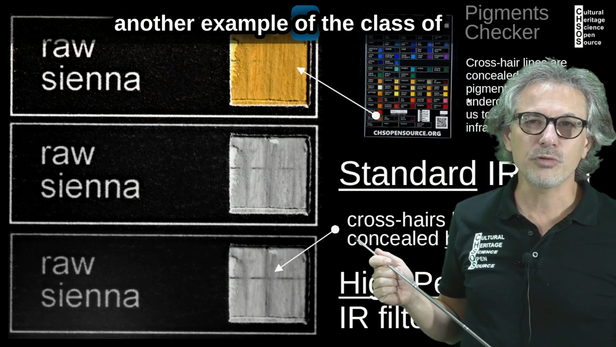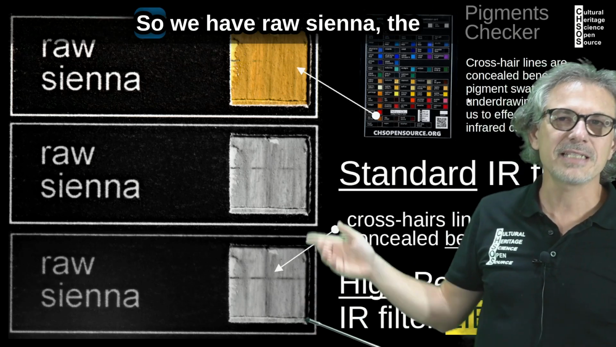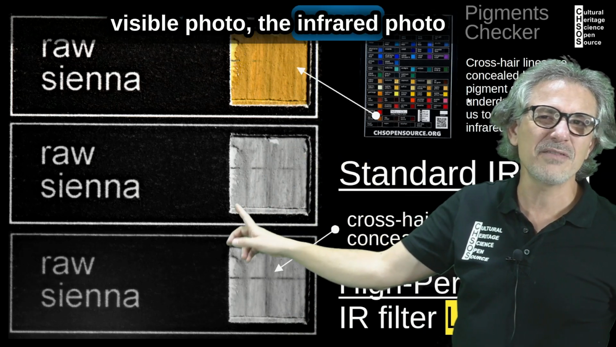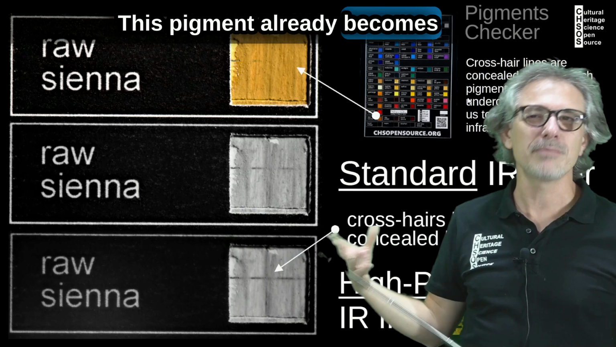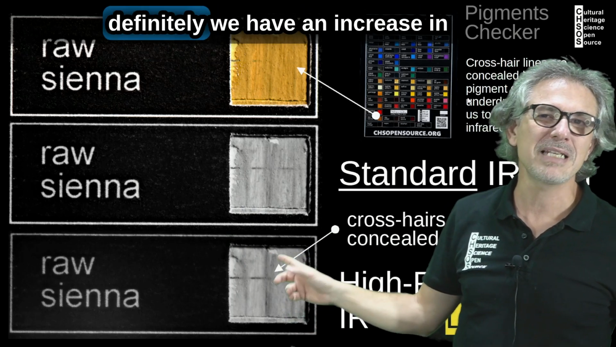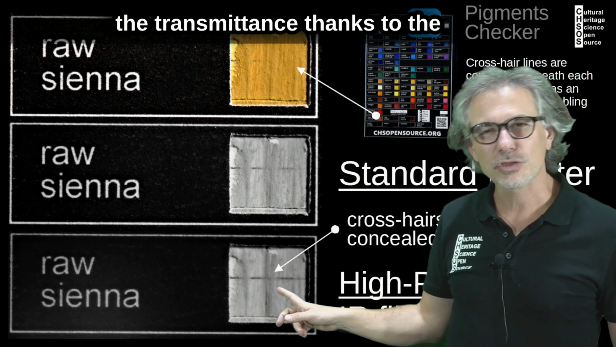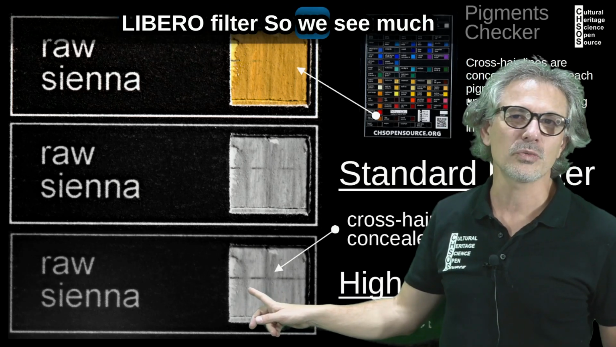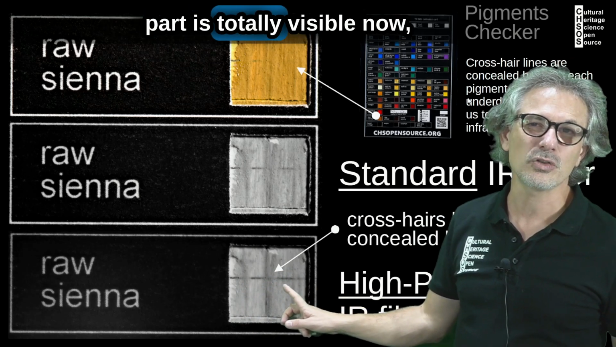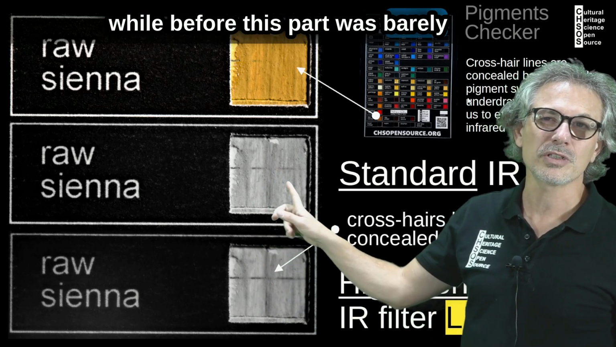Another example of the class of pigments containing iron oxides, so we have raw sienna, the visible photo, the infrared photo. These pigments already become partially transparent with the standard infrared, but definitely we have an increase in the transmittance thanks to the Libero filter, so we see these lines much better over here. See, particularly this part is totally visible now, while before this part was barely visible.